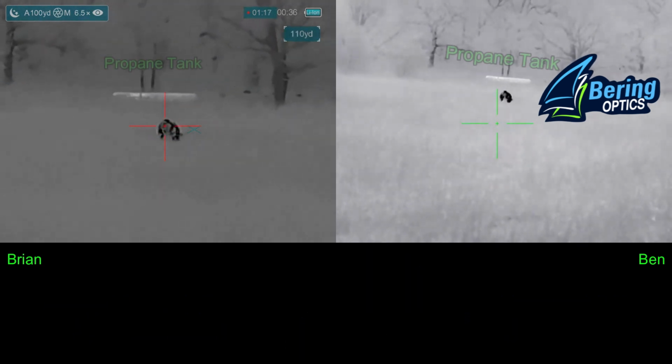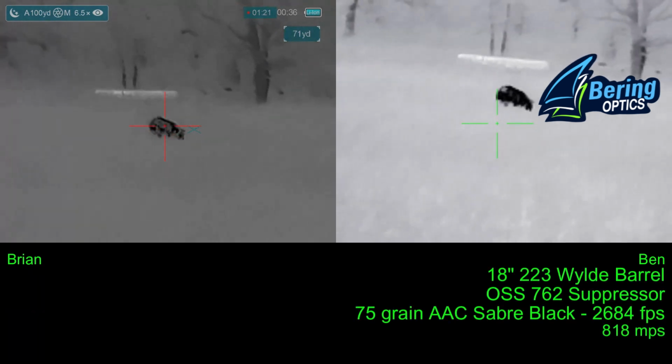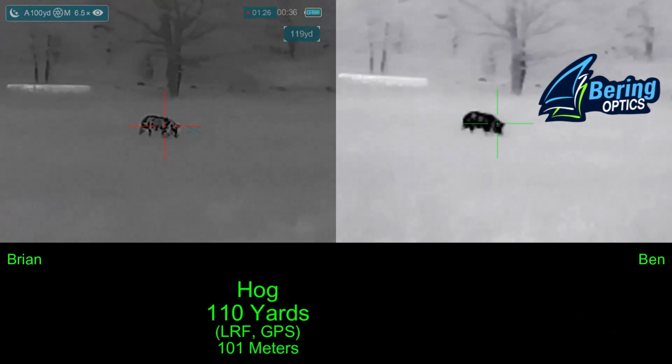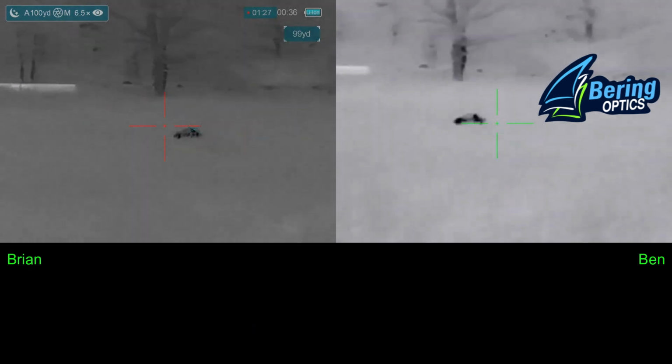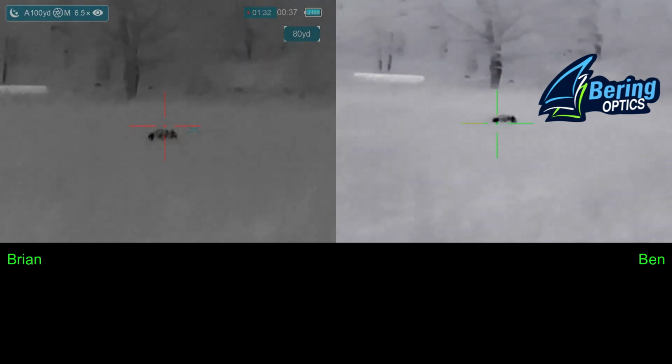We're making our stalk on it. We don't want to shoot the propane tank behind it. Yep. Confirmed. Ready? Ready. 3, 2, 1. 2 shots, 2 hits. The hog goes right down. Safe. Fist bump. Boom. Boom.